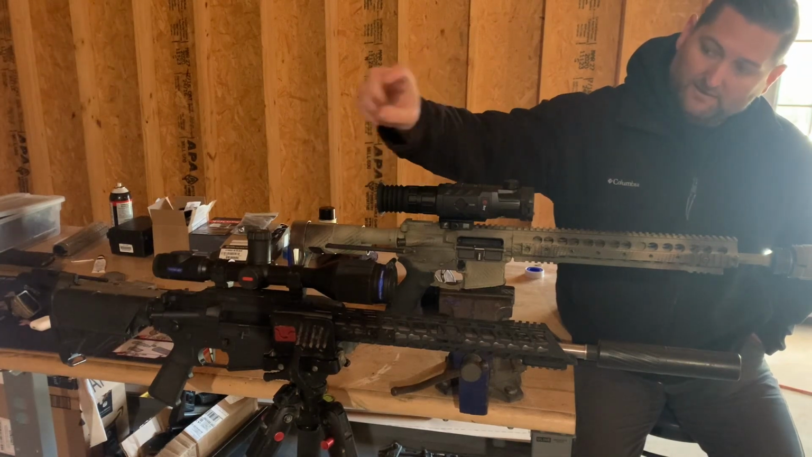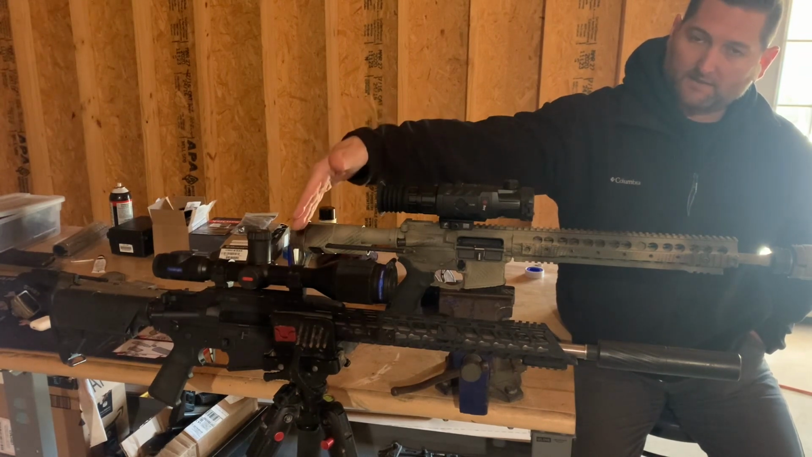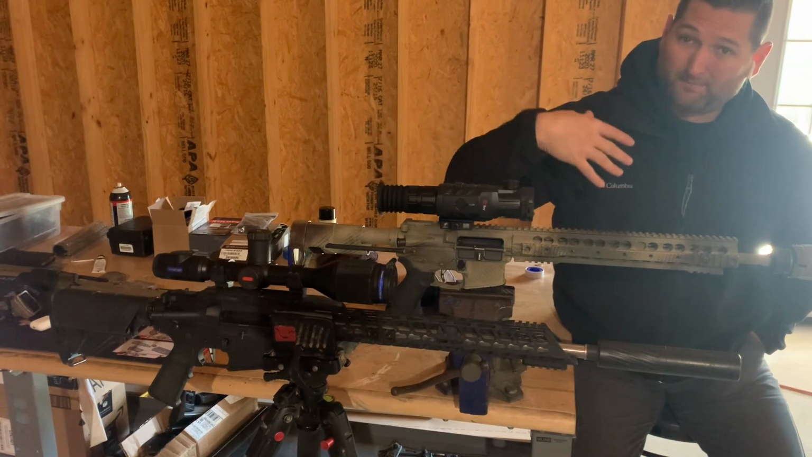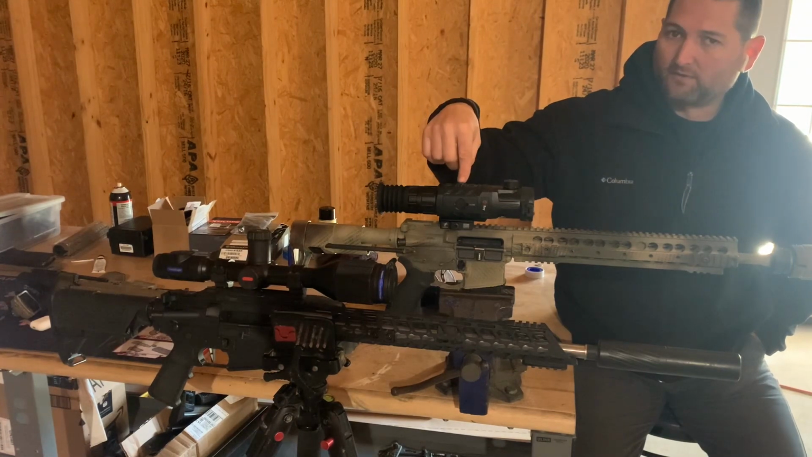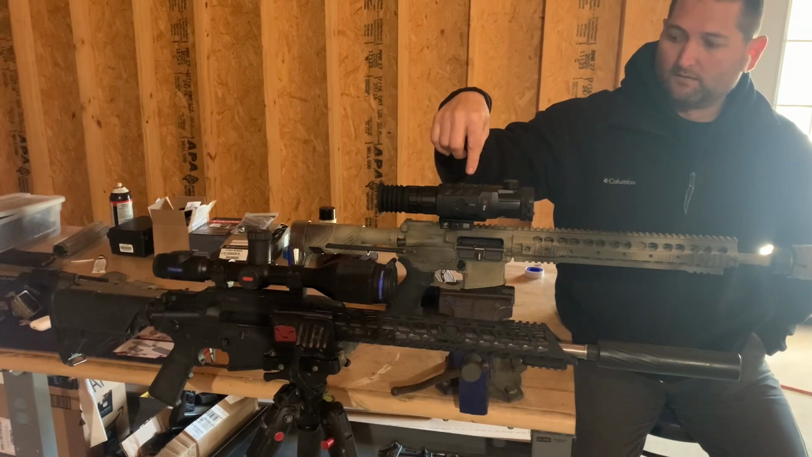Built-in and external battery. The way it's set up with this configuration, with two AP3 batteries, because the internal battery on the scope is an AP3 with another AP3, in my opinion, you're going to get about 4.5 hours of runtime, maybe 5, pushing it. Built-in battery on the Rico, conservatively speaking, I'm thinking 8 hours.